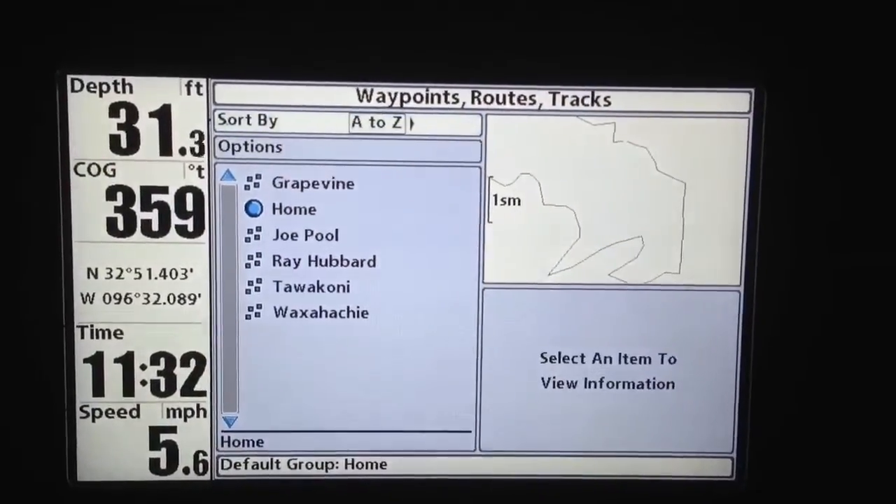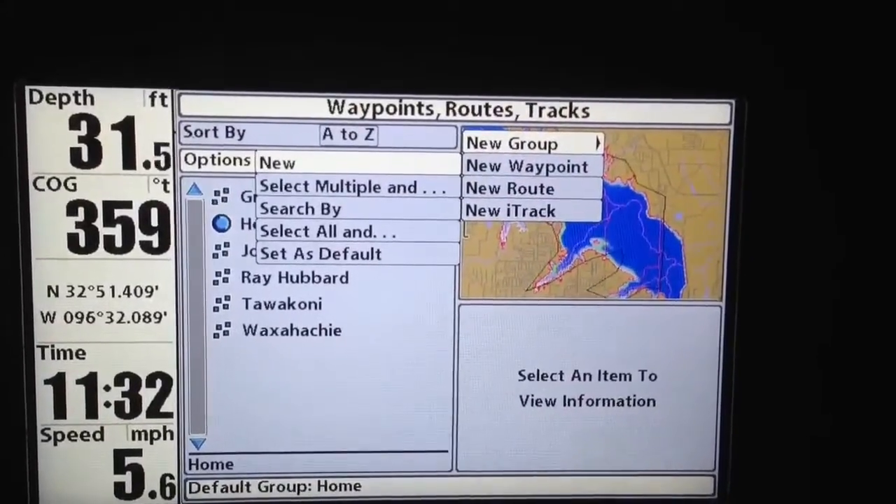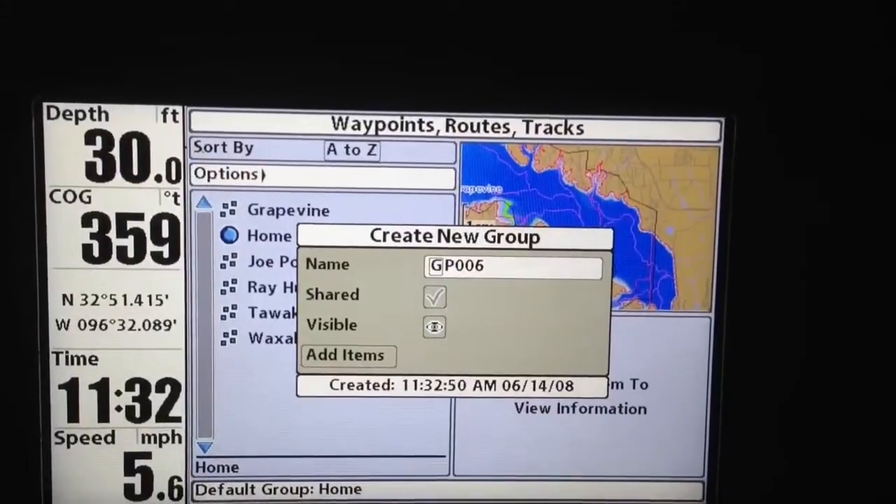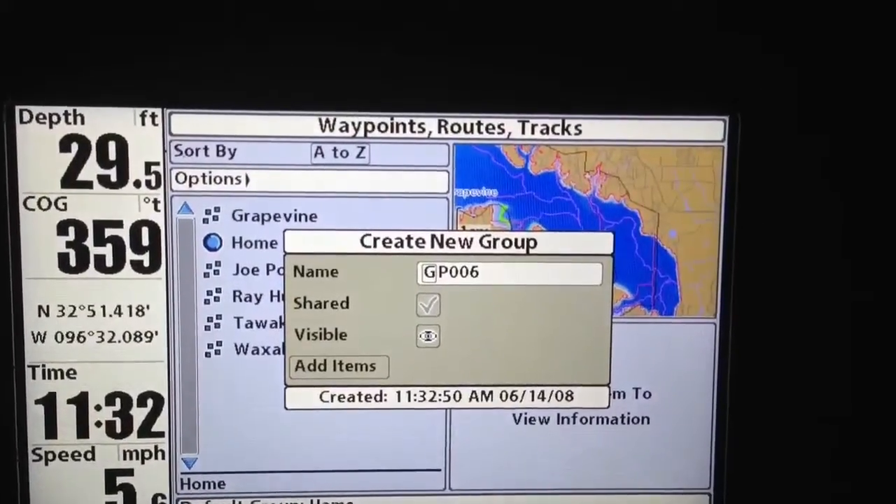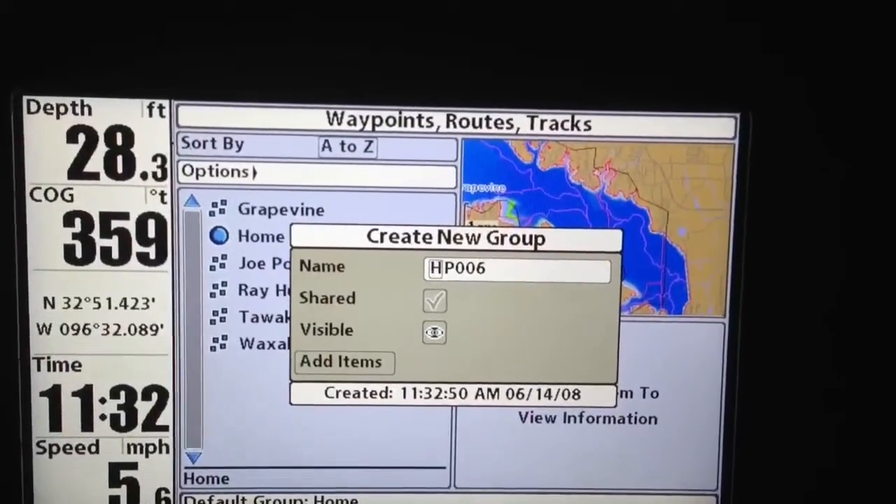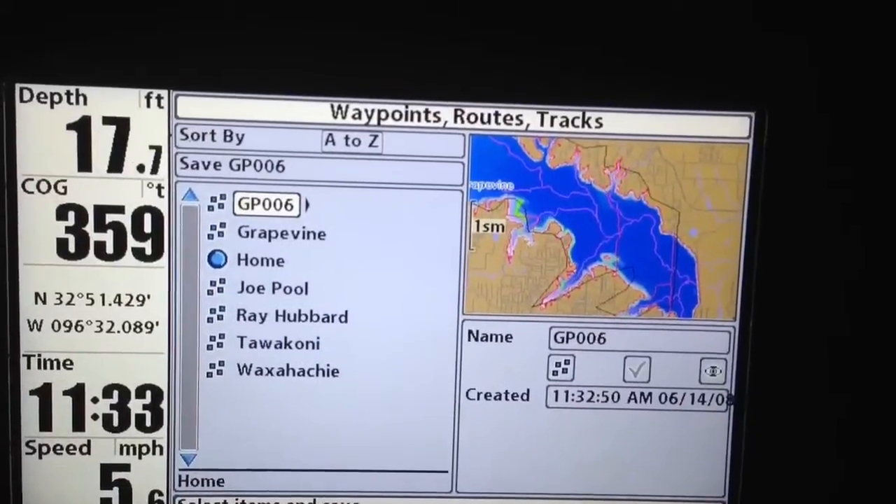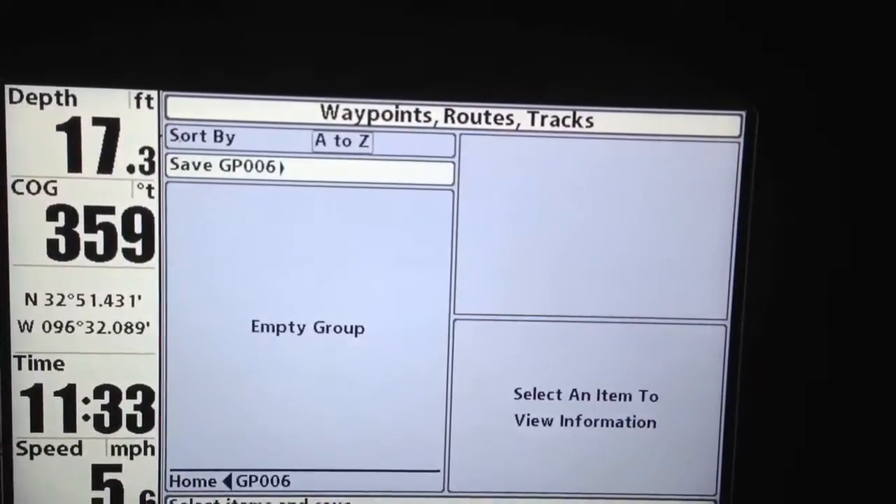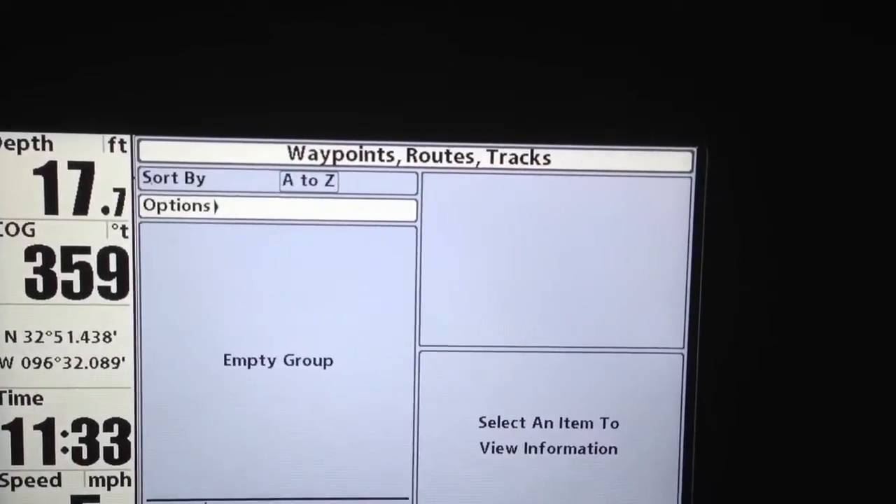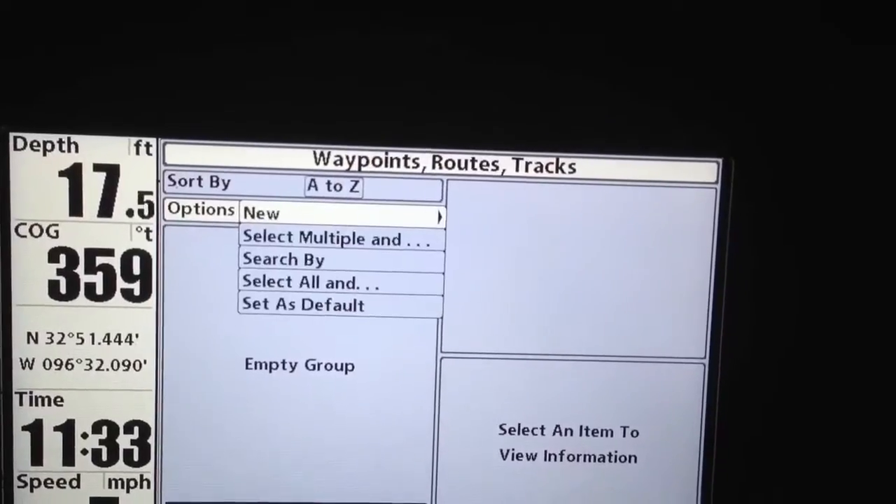What I did, just go up to Options. I'm going to go to New, go to Group, and then whatever the name is, so whatever lake it was. I'd probably do Lake Fork next, but I'll do that later because you got to scroll up and down. Go to Add Items. Boom, so that would be the name of the lake. Scroll over again, and then I'm back up to Save. Actually, I'm just hitting arrow over to the right, arrow over to the right.